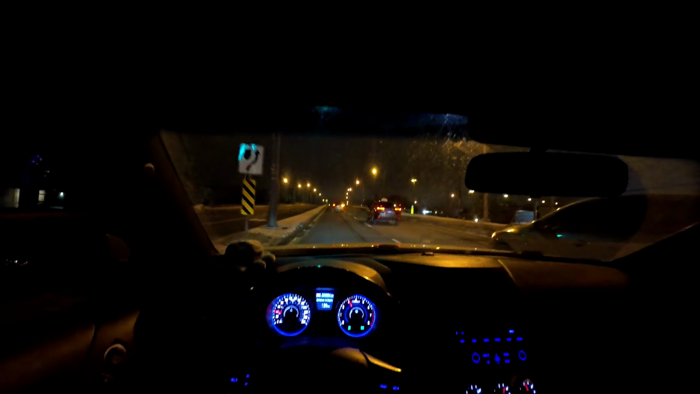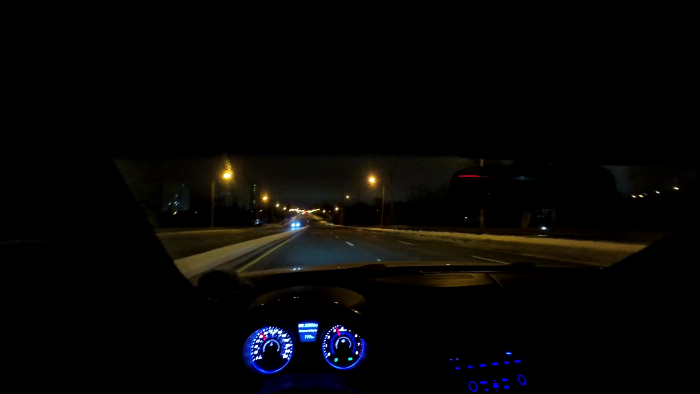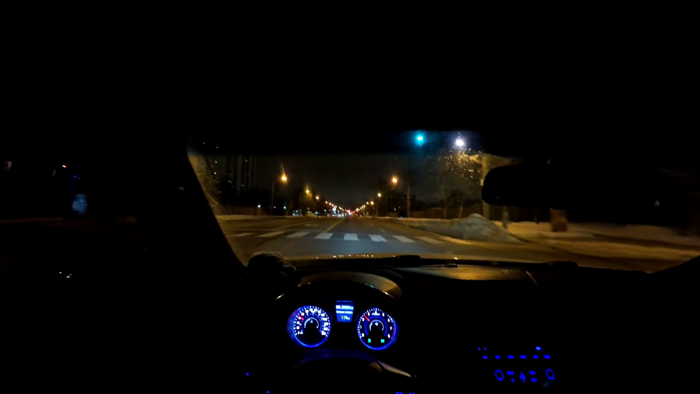The left lane closes here, so we're just gonna get in here. Oh, you're not gonna let me in, huh? I'm gonna get in front of you anyways. I have a fast car. Some little manual class for you.